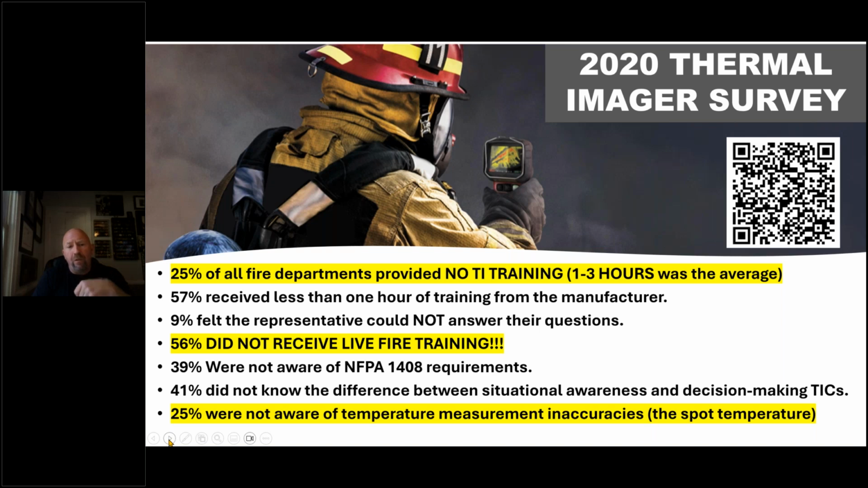And with the world we live in, we keep restricting training and adding restrictions to 1403, to the point that now we're down to artificial smoke and heated mannequins that will cause training scars and bad results for firefighters. You have to use a significant heat source so they can see the results of these devices, what they can and can't do. And one of the most profound implications from this study was 25% of firefighters were not aware of the temperature measurement inaccuracies.